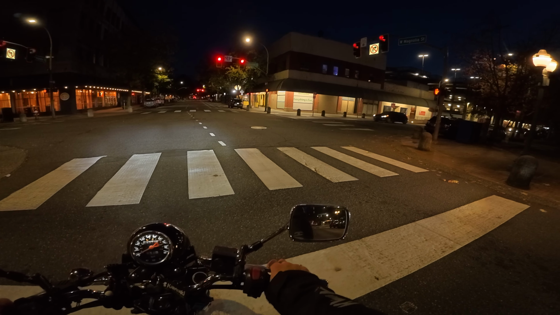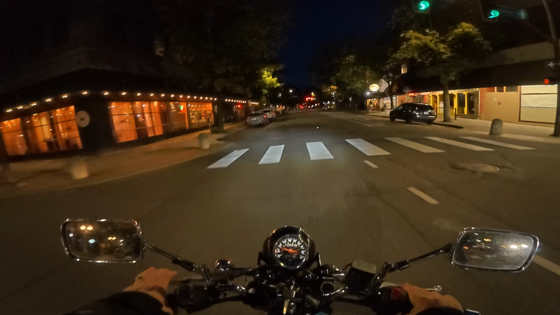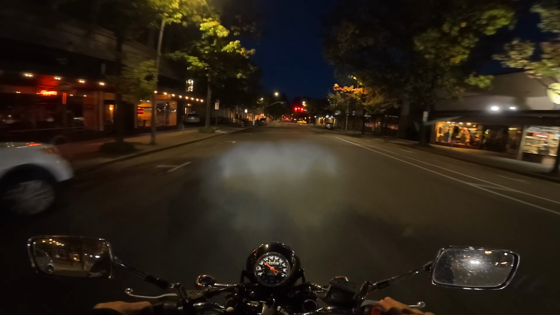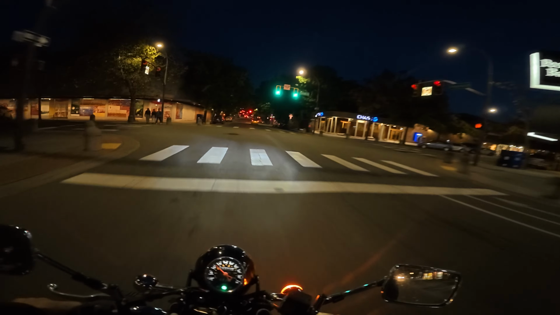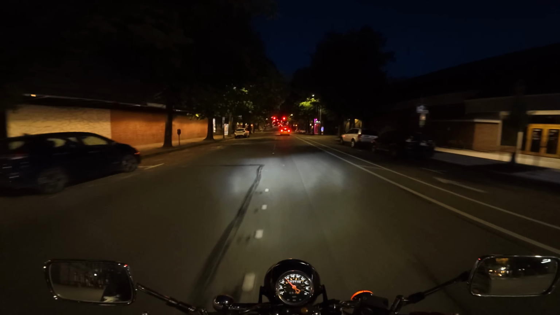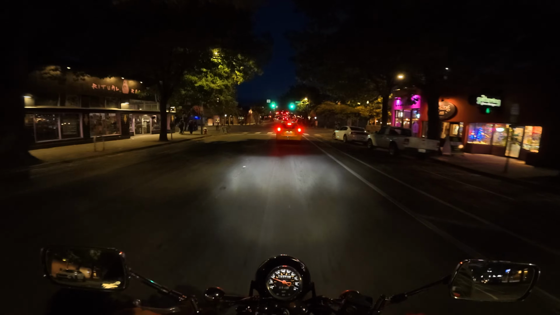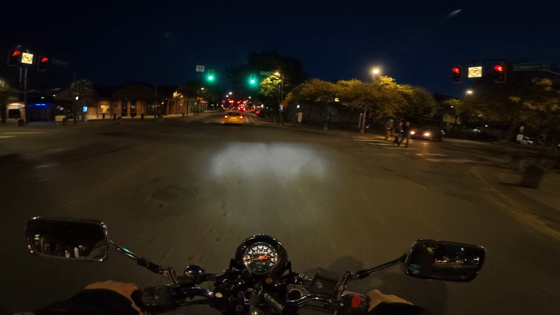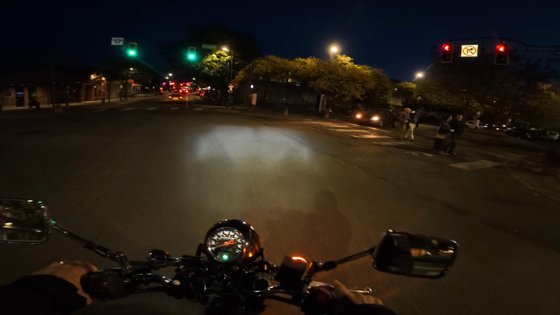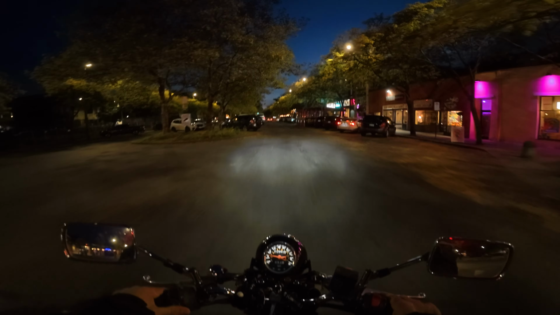Some quick thinking on the TU250. Wait for these people to cross the street. No feet down on the Suzuki.